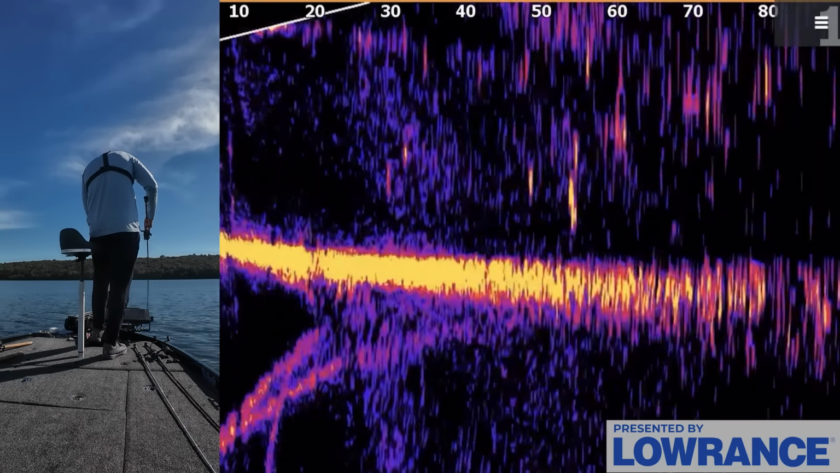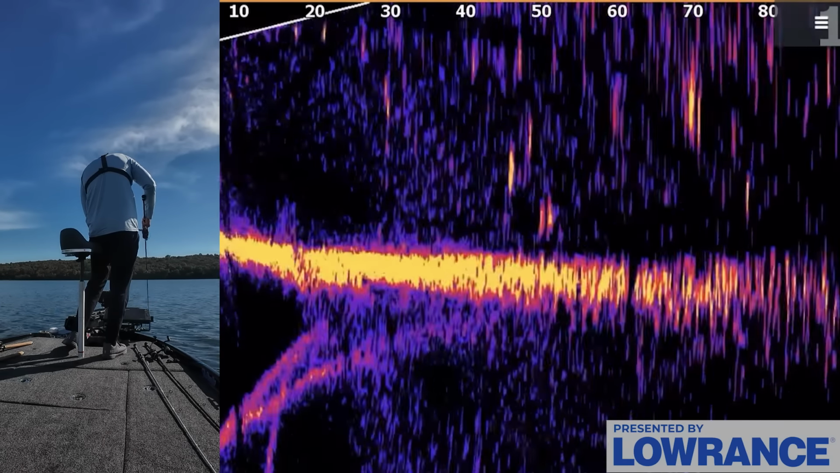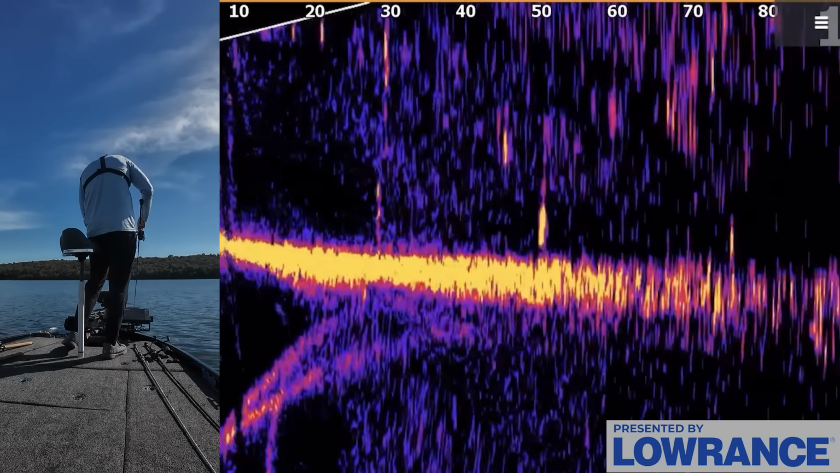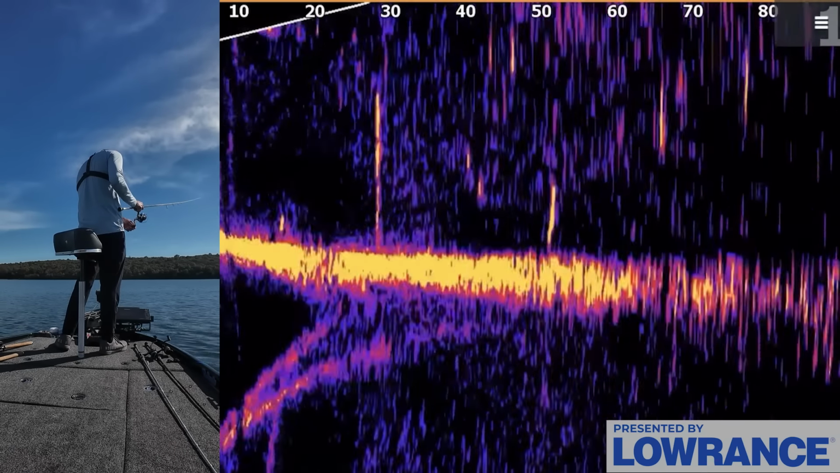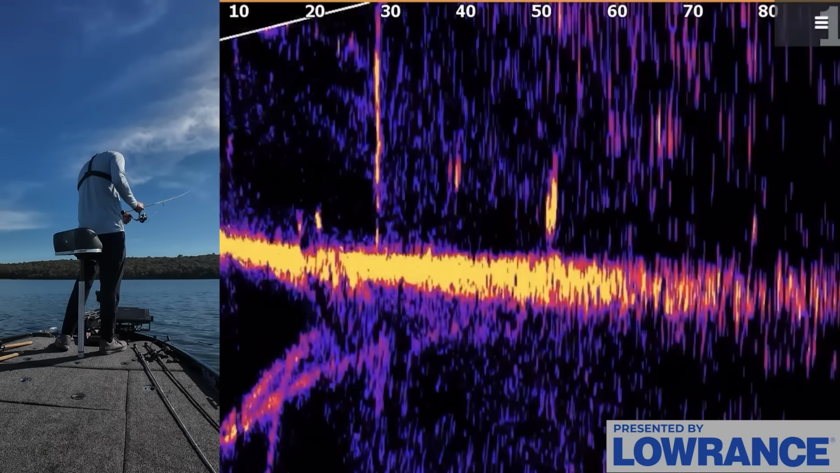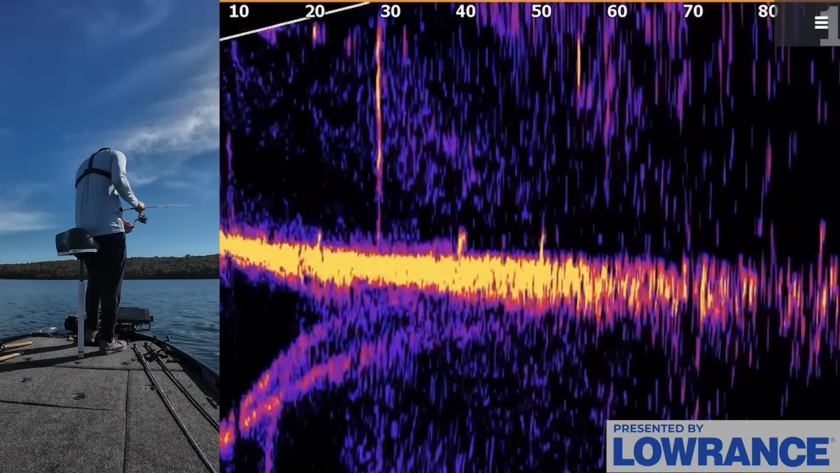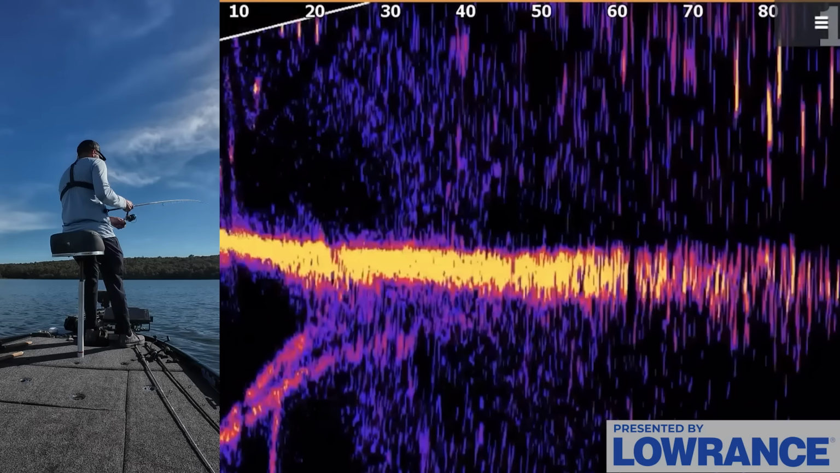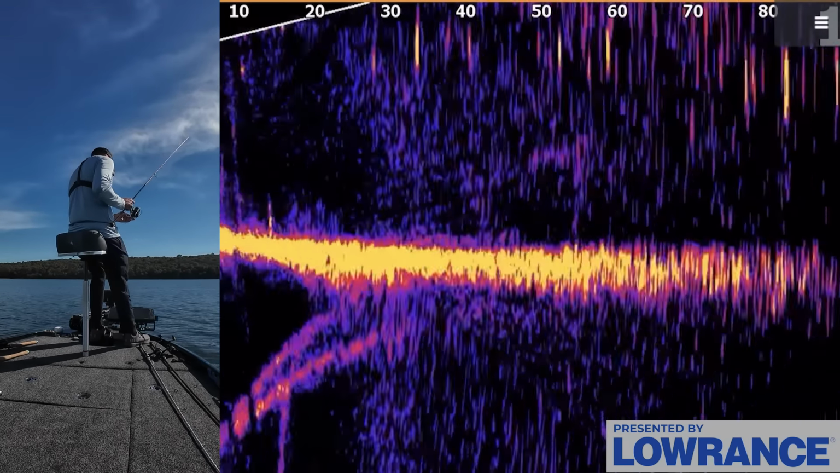Come on. Bass? I can't tell if these are bass. Oh, this one is. Come on. Get it. Ah, he swerved it. It may be that same group that we just caught that fish out of. A lot of times when you catch one out of a group, then the rest kind of get funky. So we'll keep rolling.